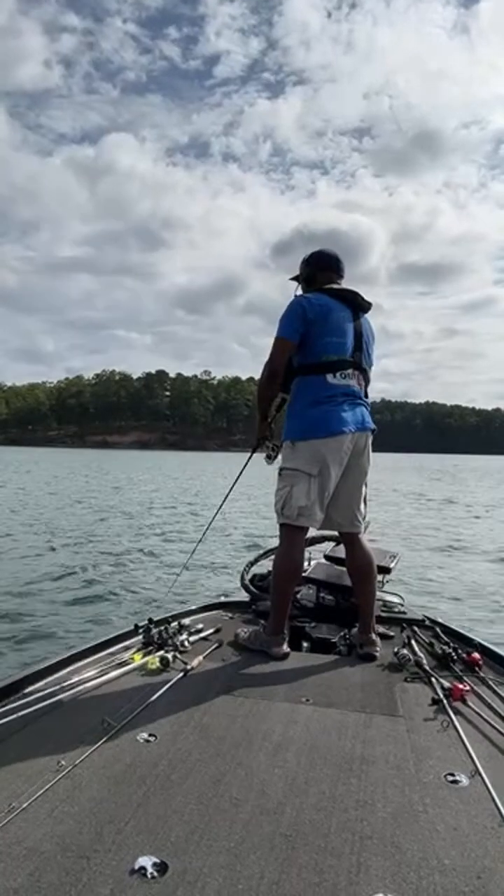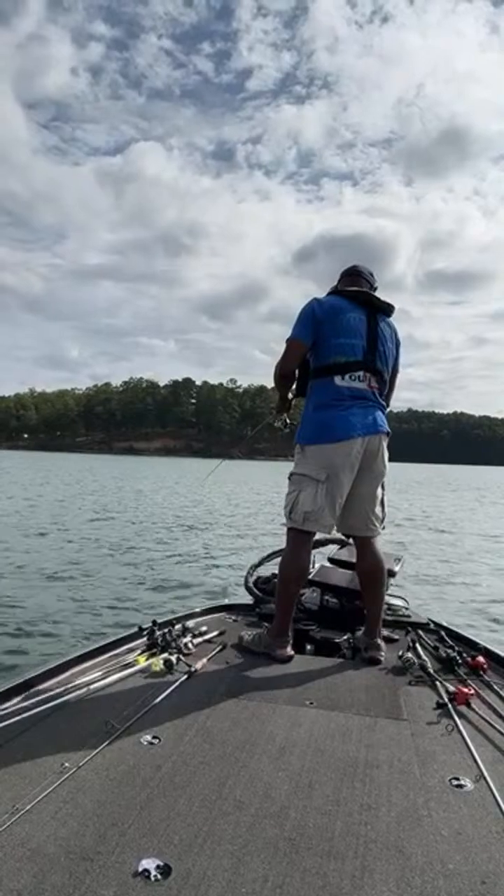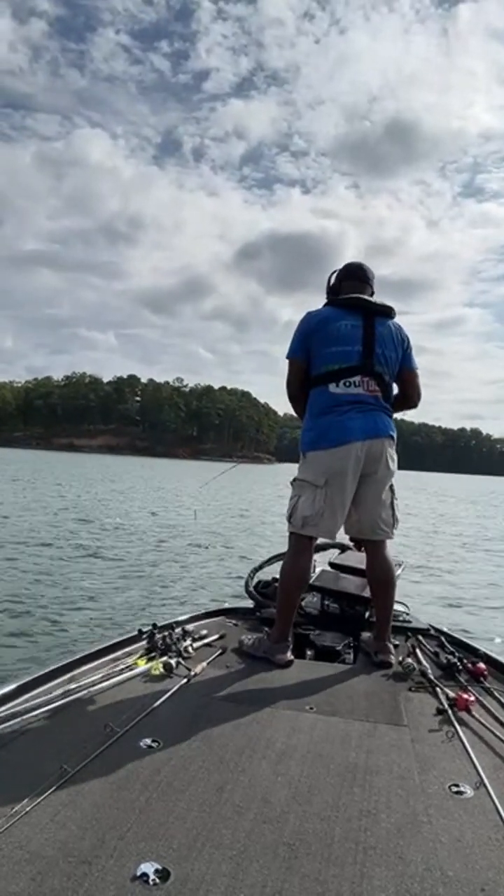And what I'm doing right now is just kind of fan casting. There are bait fish out here, and the bass are just out here roaming around.